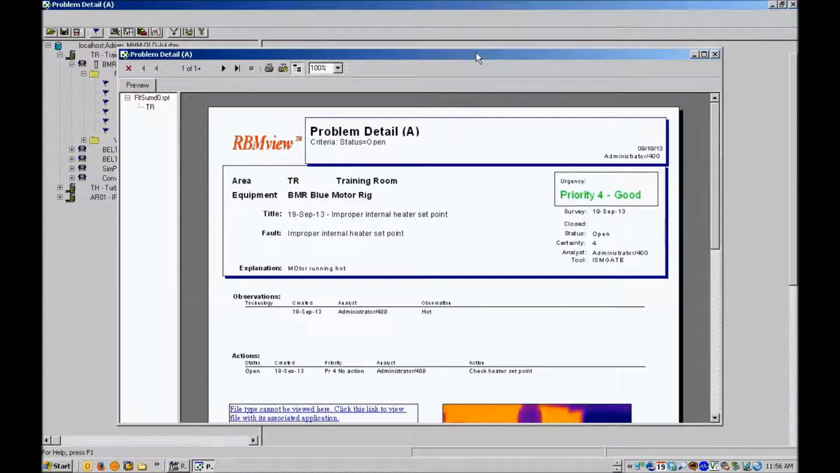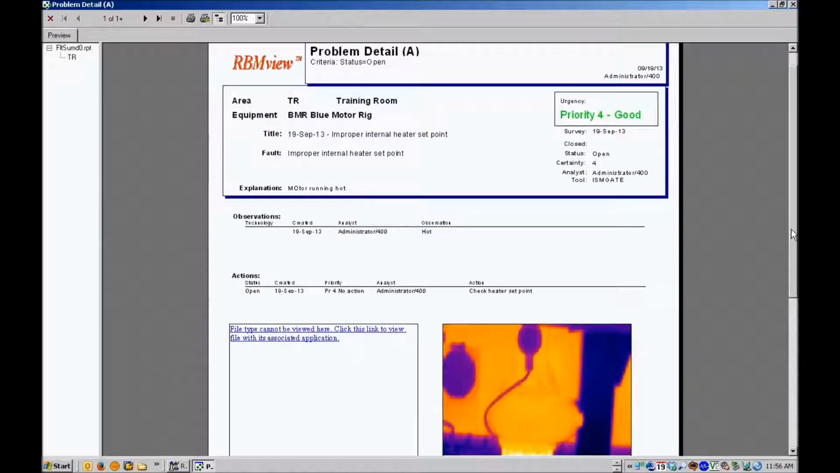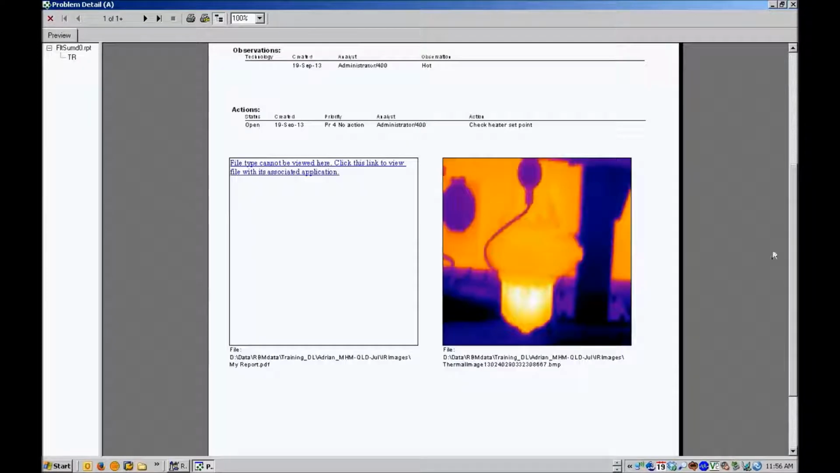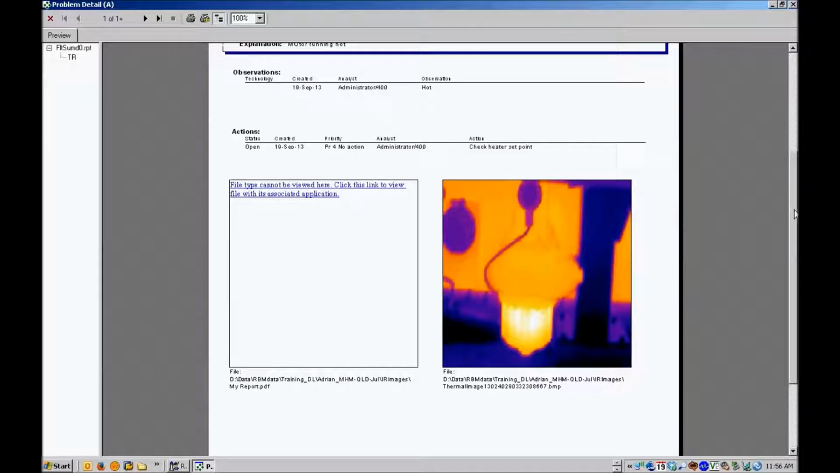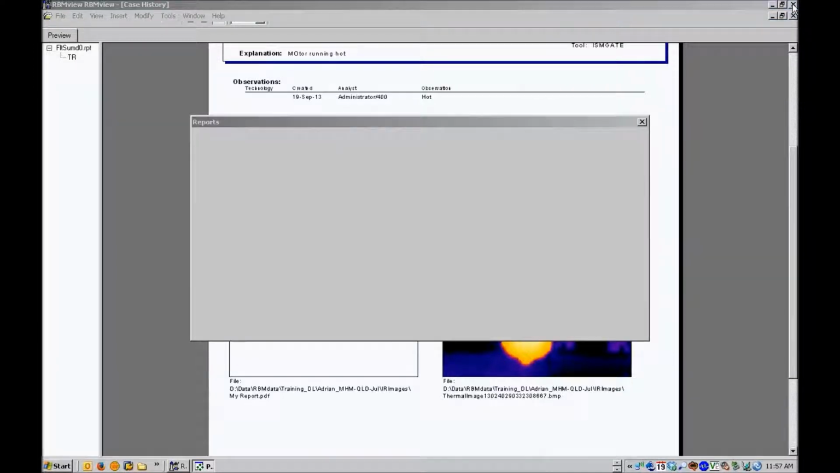It's just opening up a problem detail A, and you can see that I've got my thermographic image in there as well. The empty box on the left-hand side is the PDF report, which can't be seen there. So if we had, for example, a vibration spectrum or an Oil View trend or whatever, they could all be shown in there as well in the same problem entry. All right, no problem.